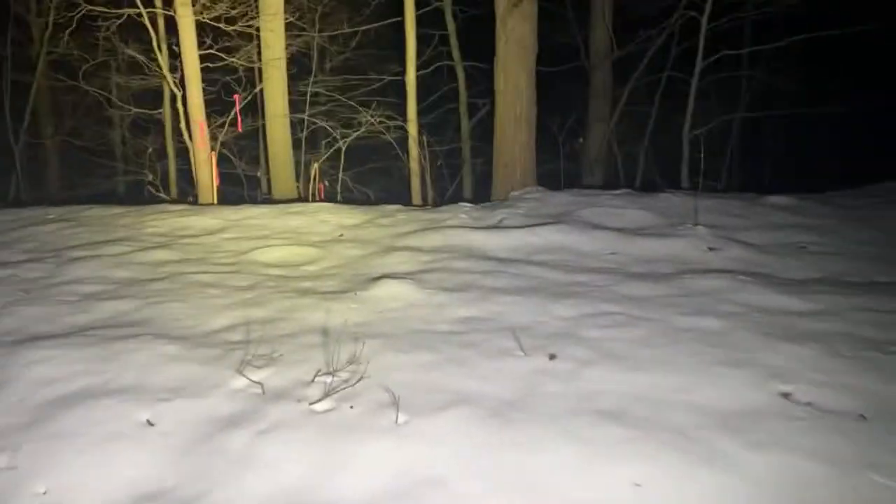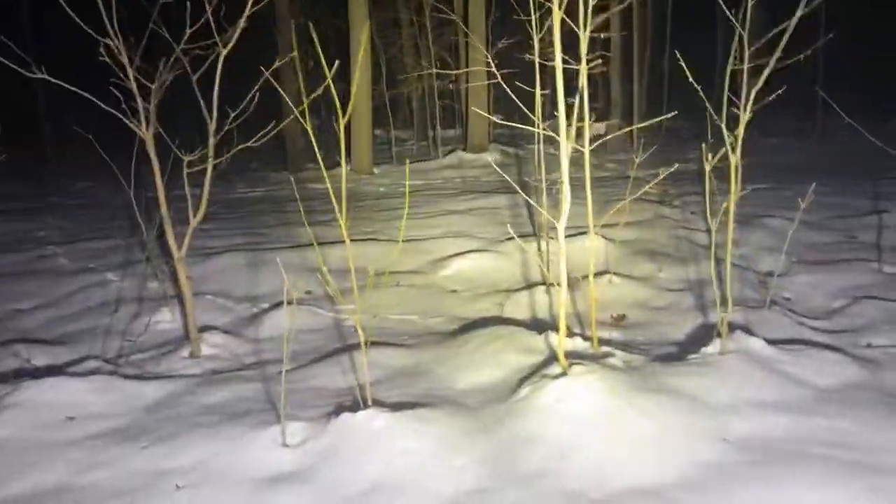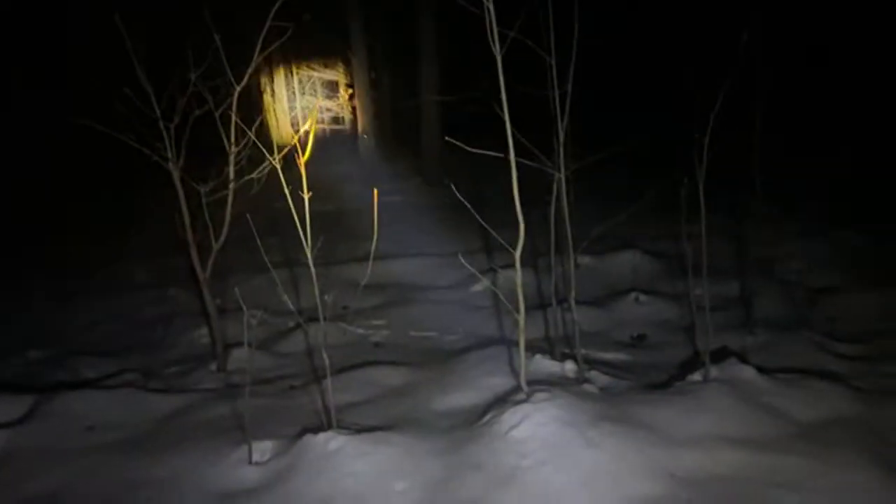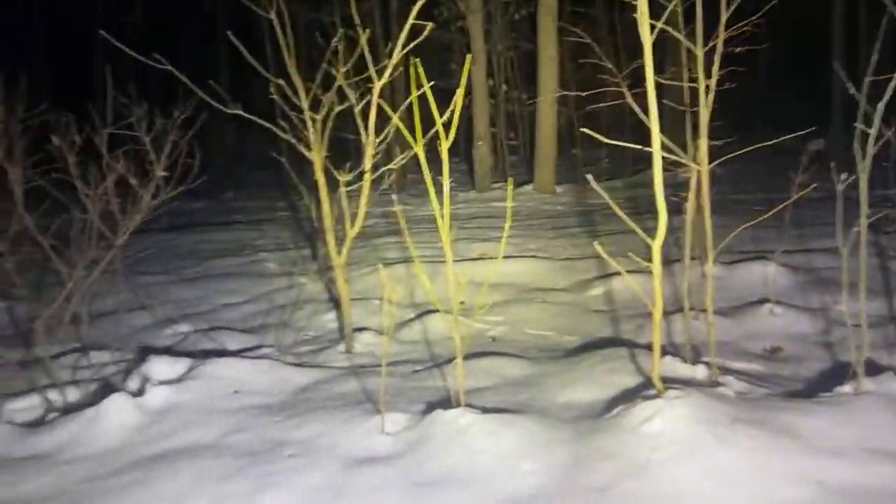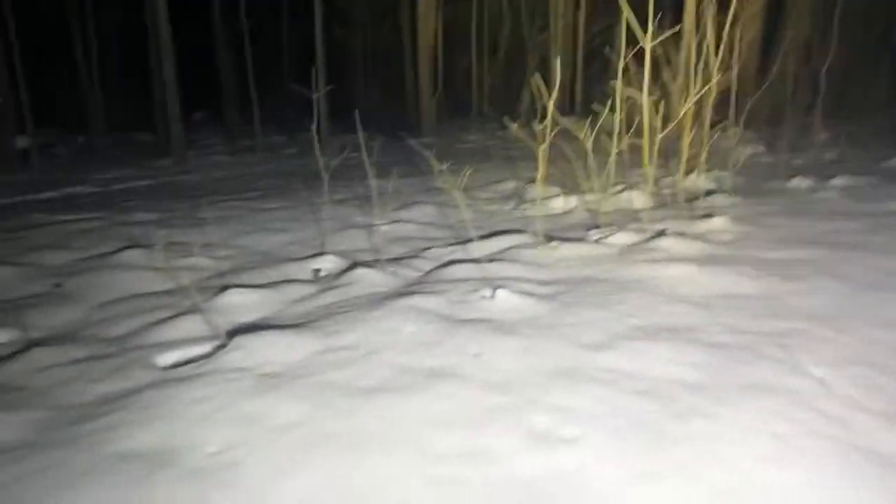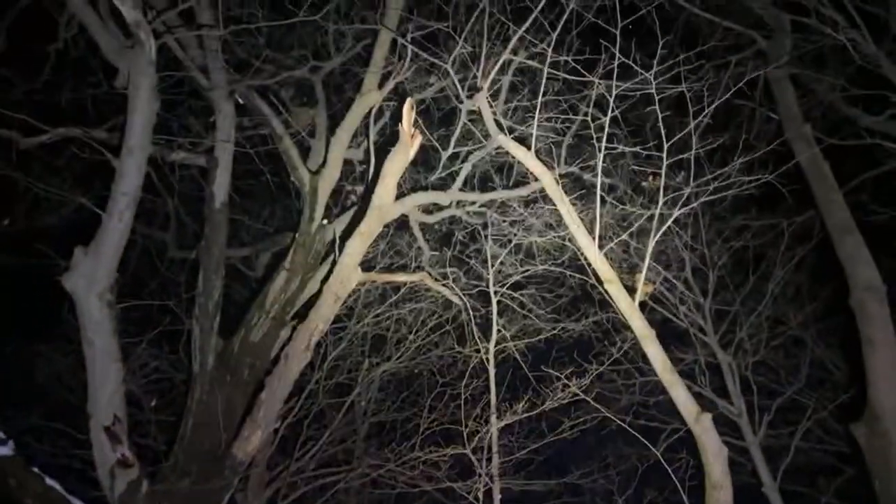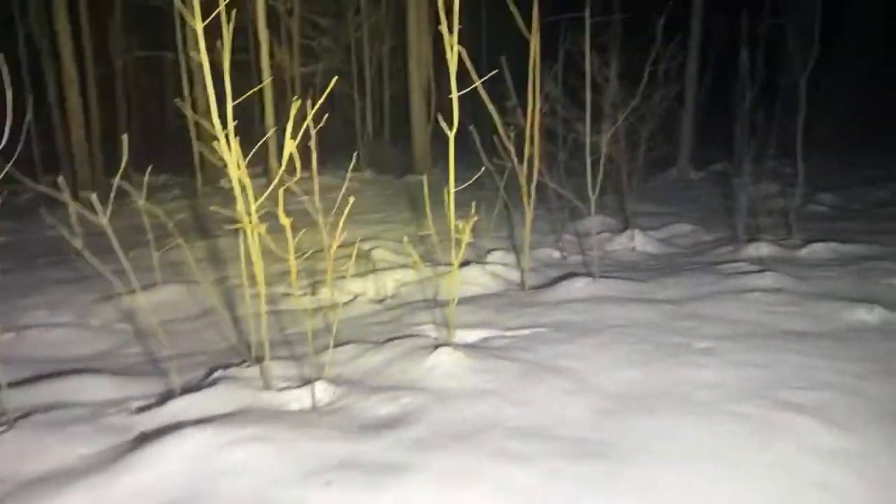You see people rope off some of that stuff. I think that's probably mostly hunters doing that, marking their spots. Yeah, because I see right there, you can see the tack on the tree right there. A big branch. I see where it came off, right up there. Must have been a tremendous crash.